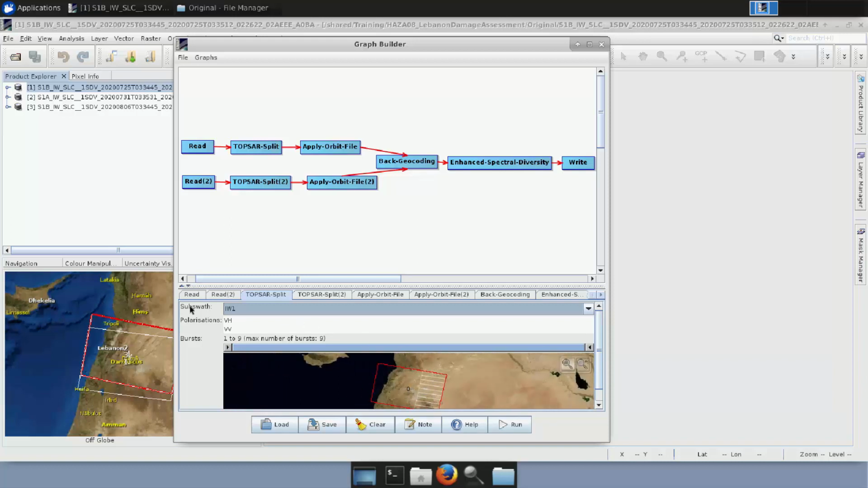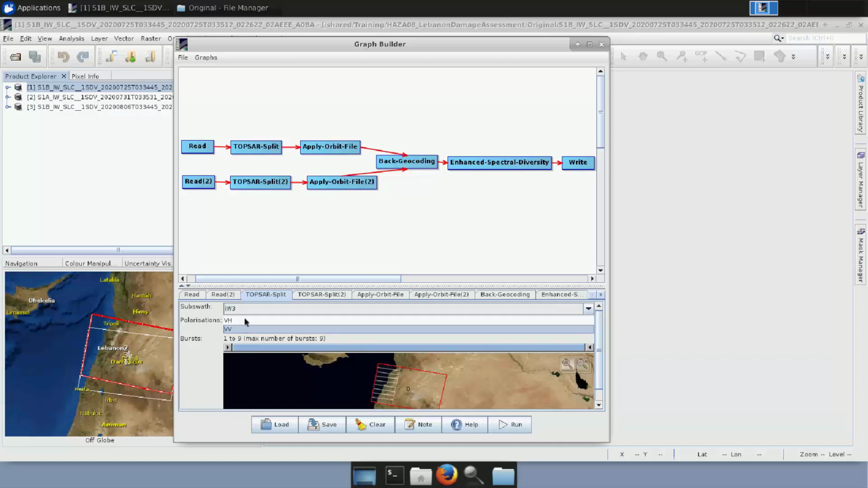Here you see that the subswath IW1 that is selected by default corresponds to this area. But what we want is the area here on the left, which is the IW3, the one we select. From polarizations, let's use only the VV. We do not need to use both of them.